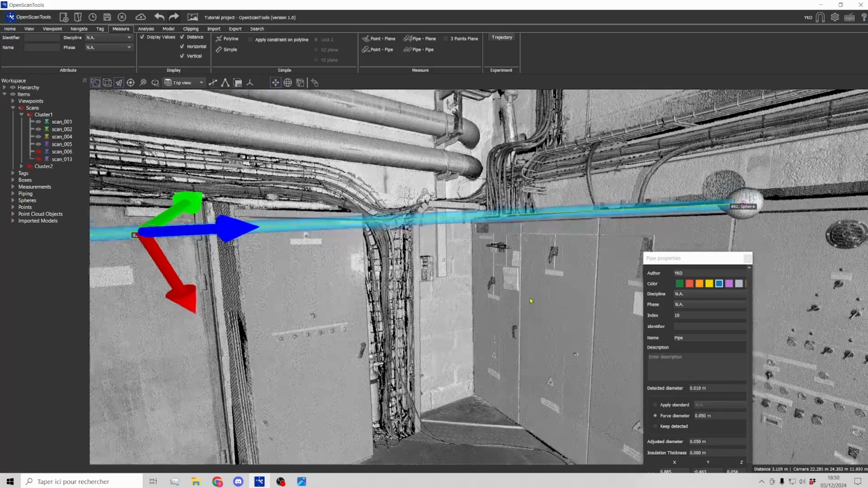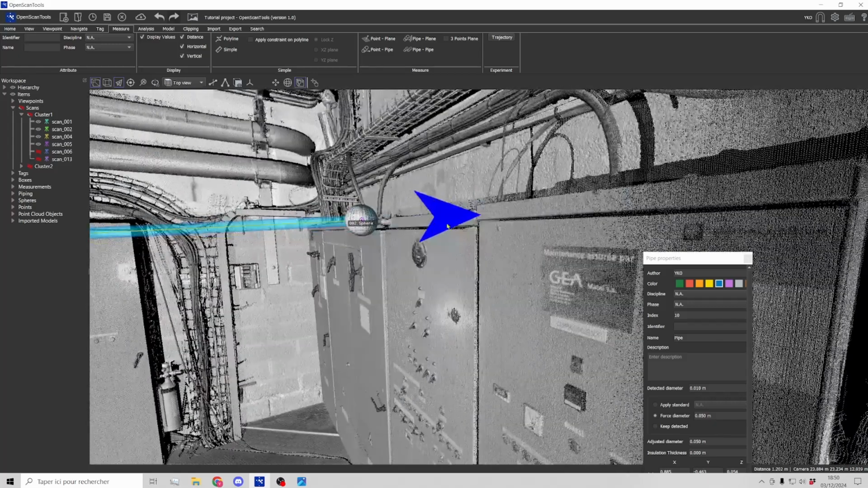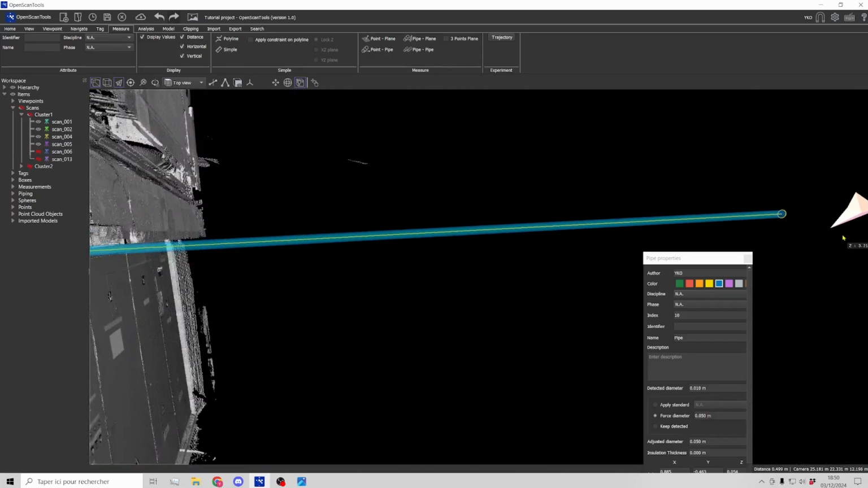And now you can extrude your pipe. So if you remember, it's this icon here or the shortcut E on your keyboard. So now I can extrude my pipe and determine my trajectory.